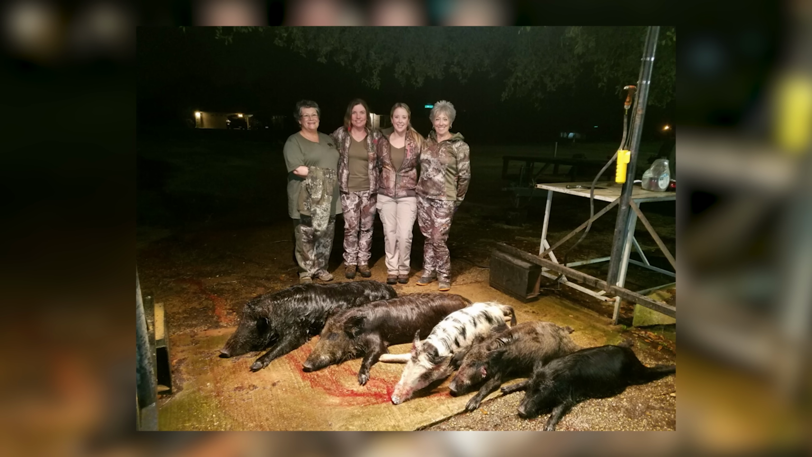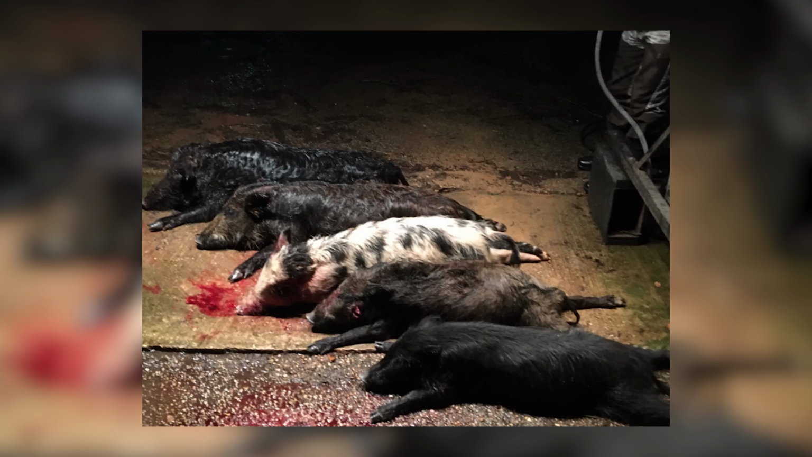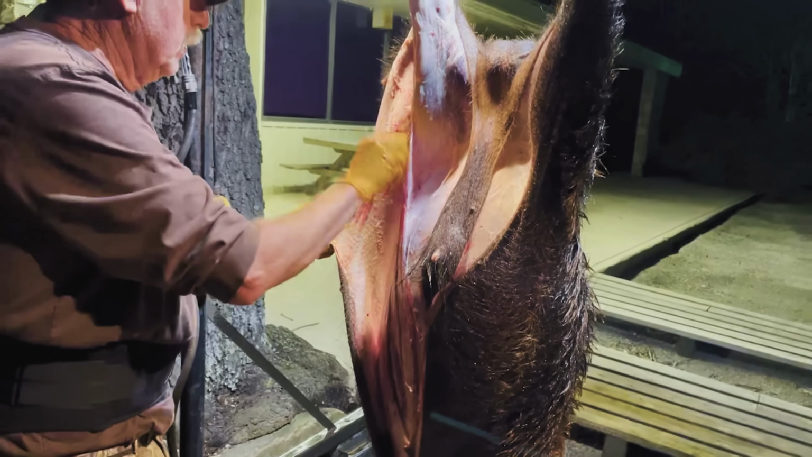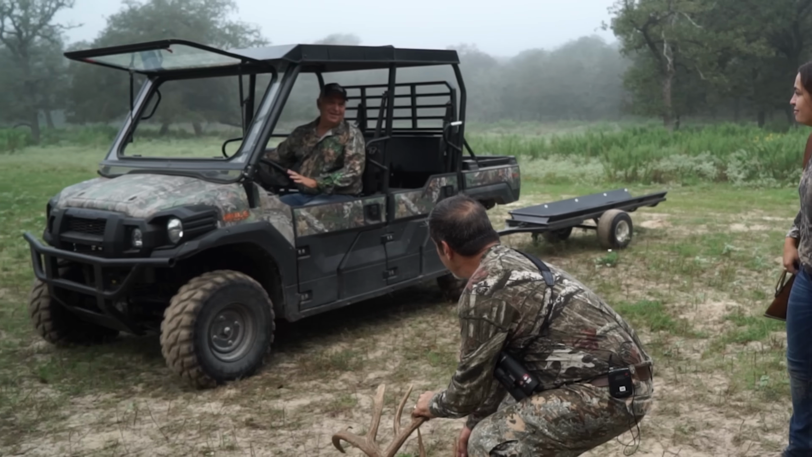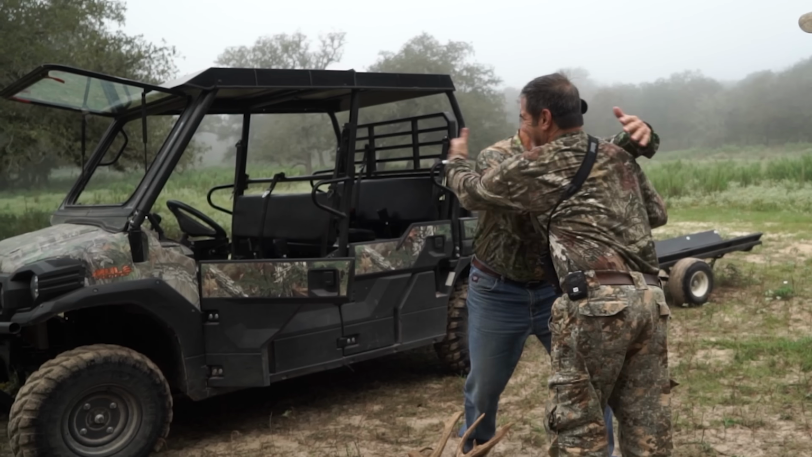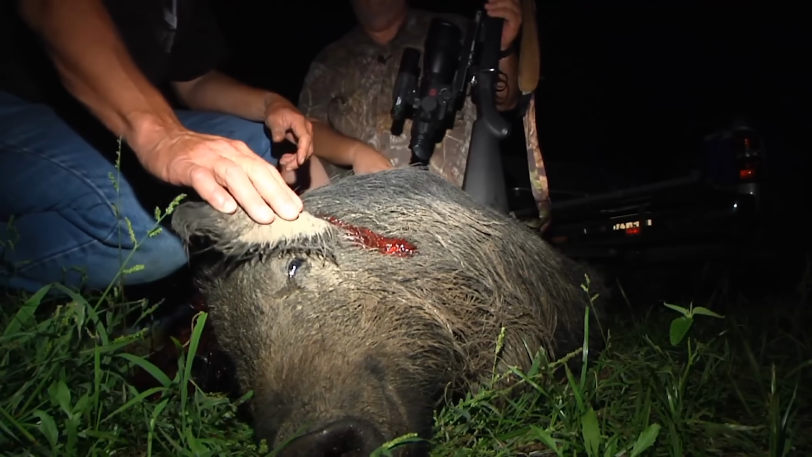One of the things that we do different from everyone else, or a lot of other people, is we harvest every hog we kill. If the hunters don't want to take the meat, it gets donated to a local food bank. About 6 months after we started hunting, I knew Keith Warren had a ranch in South Texas, not far from us. I thought about the idea of inviting him on a hunt. And so we hunted with him in mid-2009, so nearly 17 years ago. And we've hunted with him many times since then.